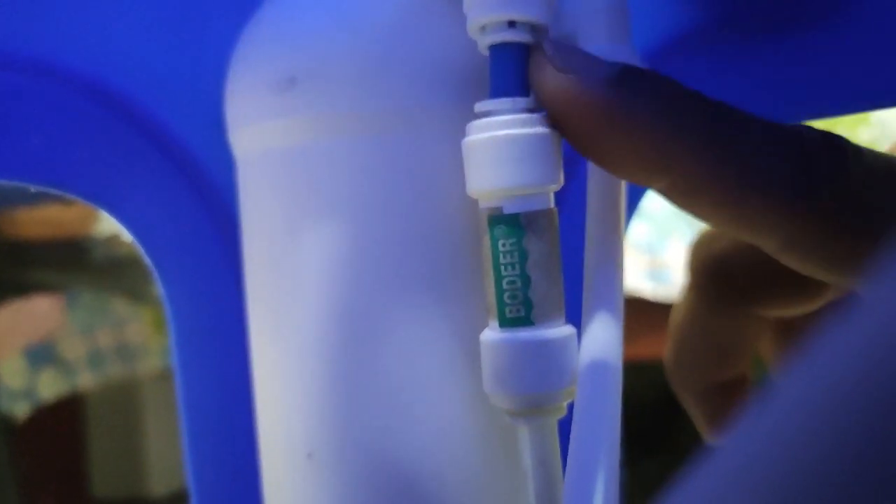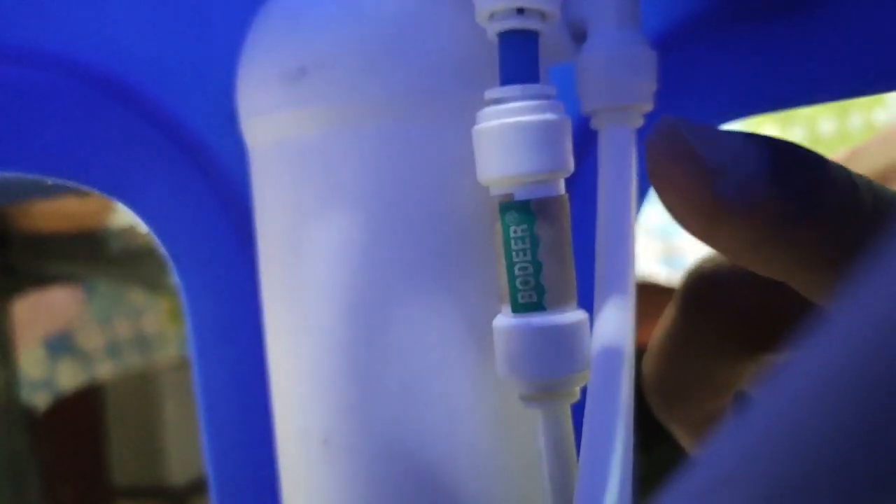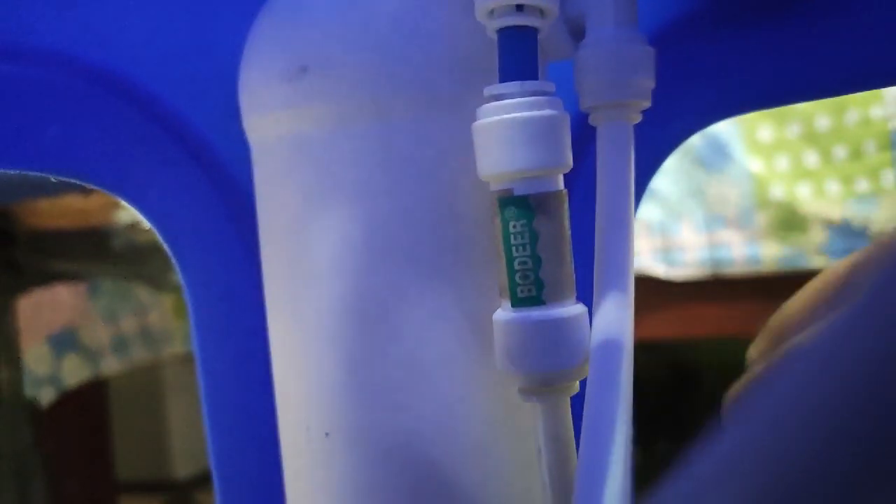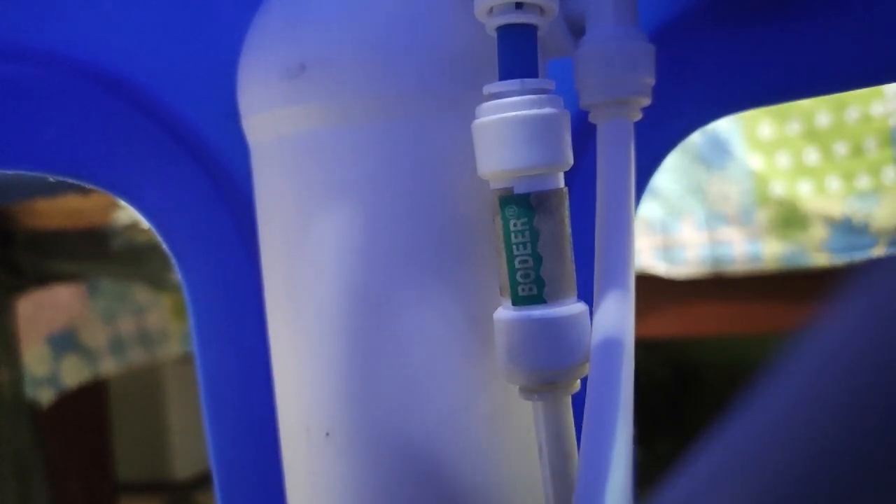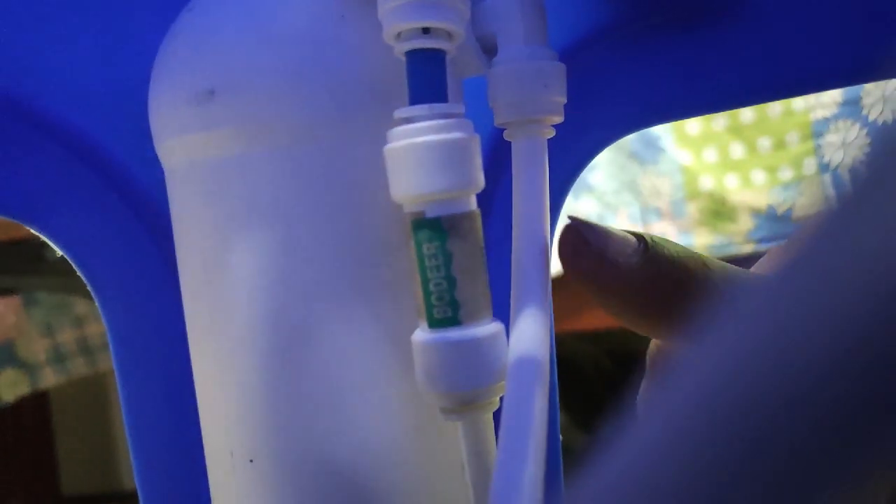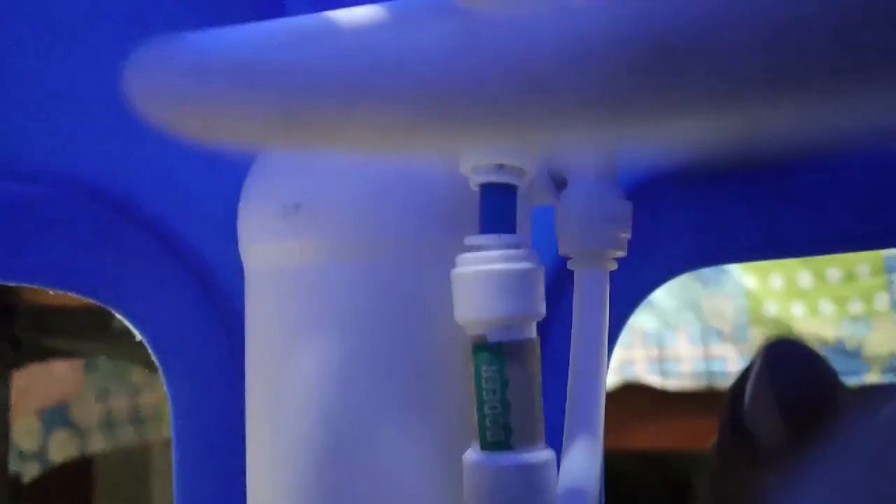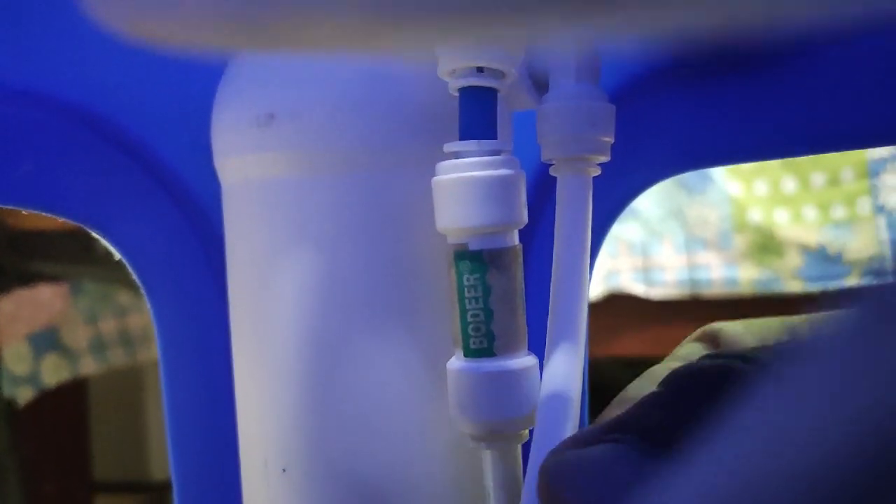One is 6 mm, which goes directly to the product tank with the help of a one-way valve. I have the one-way valve because I don't want any gas escaping from the product tank back into the zeolite chamber. Another one goes to the pressure gauge and to the balancer with the help of a Y jack.